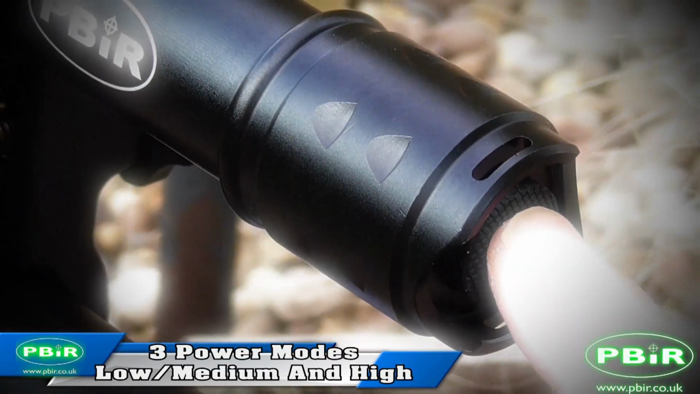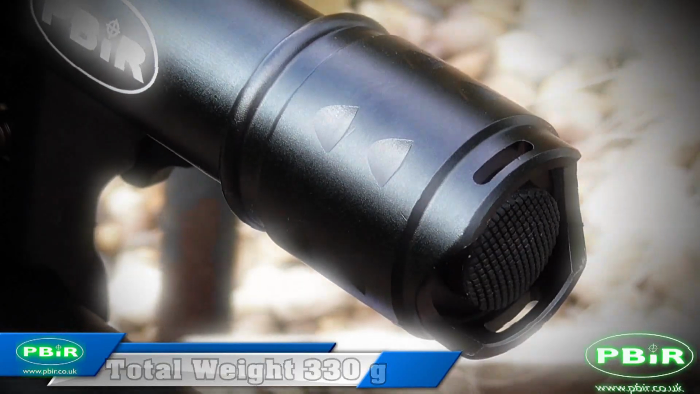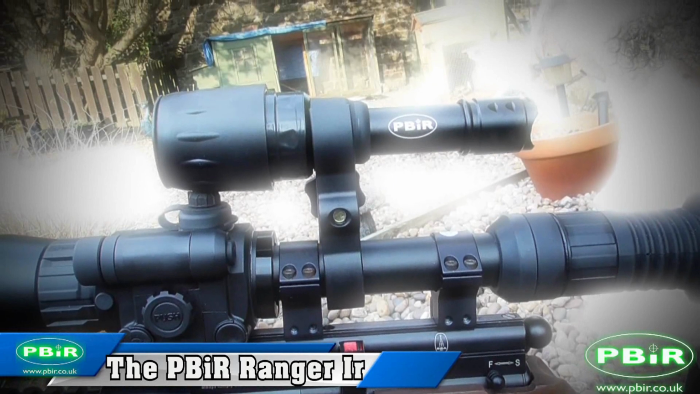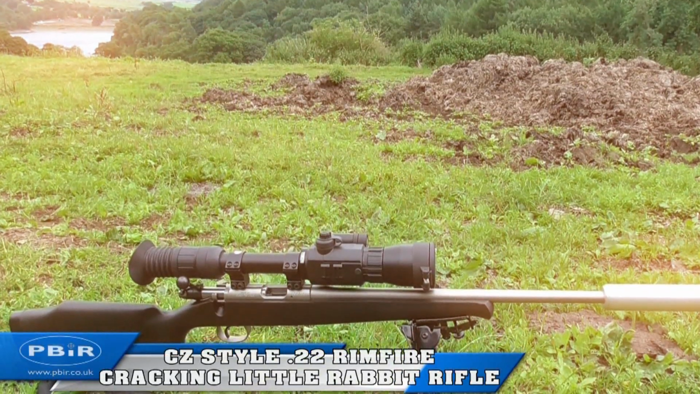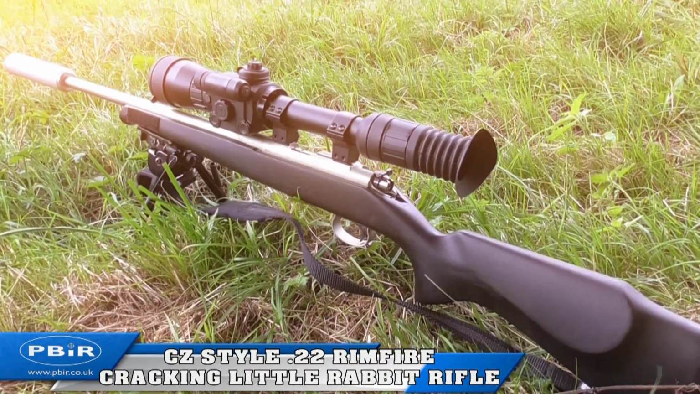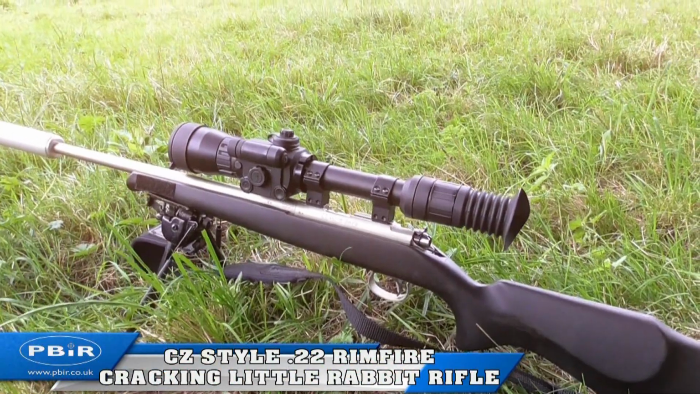Now the Ranger takes one battery, and I was really surprised testing the Ranger. The power of the blacksun pill, the quality of the image and the distance it throws the IR light down range, but what surprised me was how long the torch ran on one battery. It was quite impressive, and you shall see the segment later.